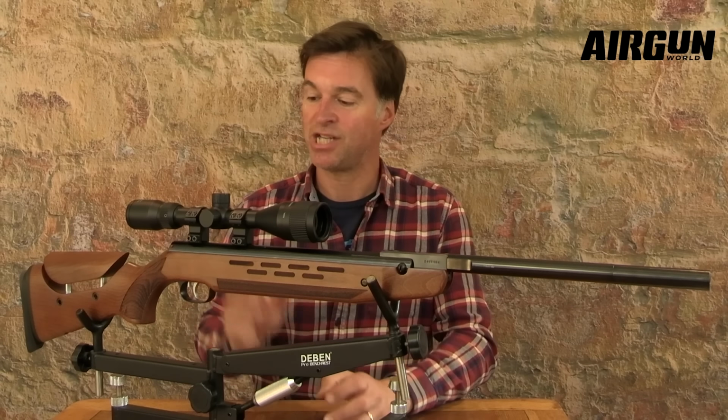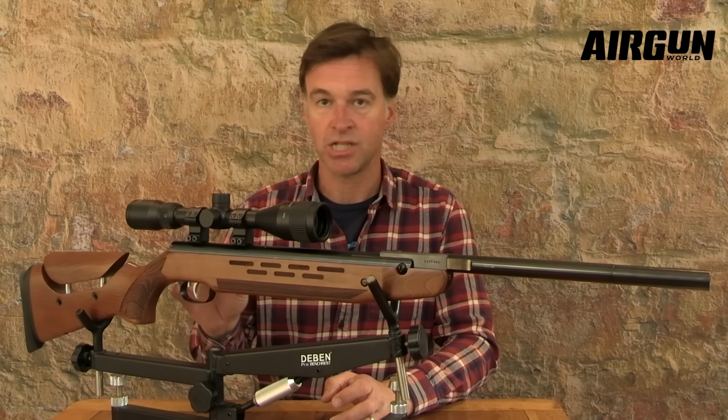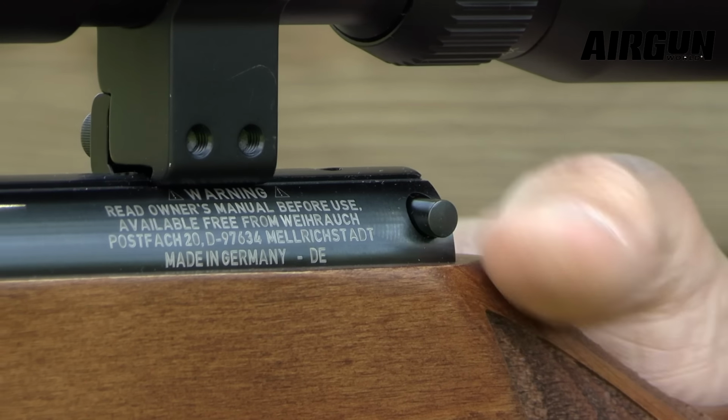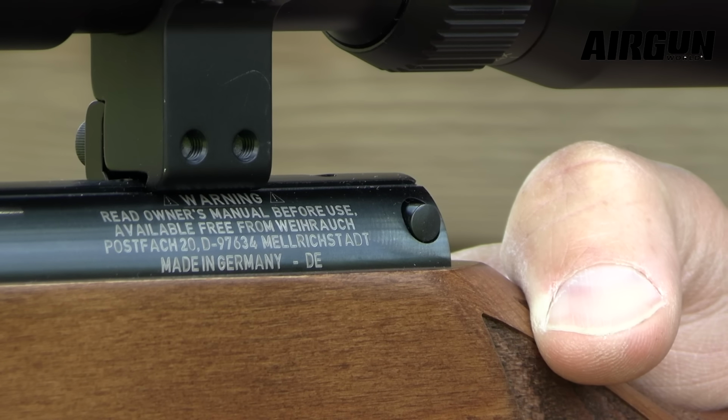The safety catch is activated by the cocking stroke. It's nicely positioned at the rear of the cylinder, and it's resettable. Now, it's in the safe position when it's sticking out to the left, and you simply nudge it in when you're ready to take the shot.